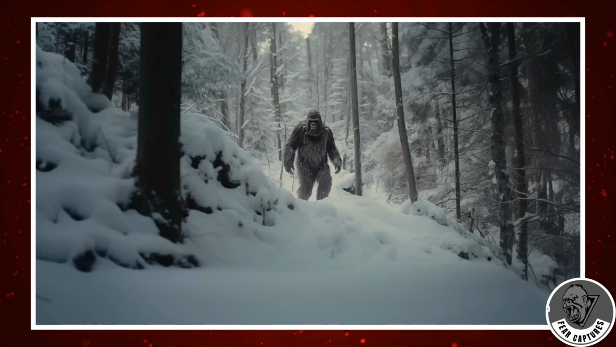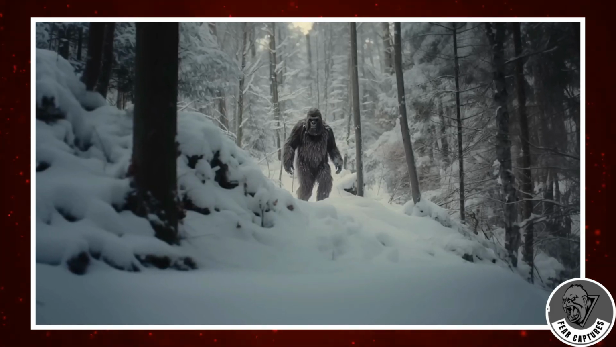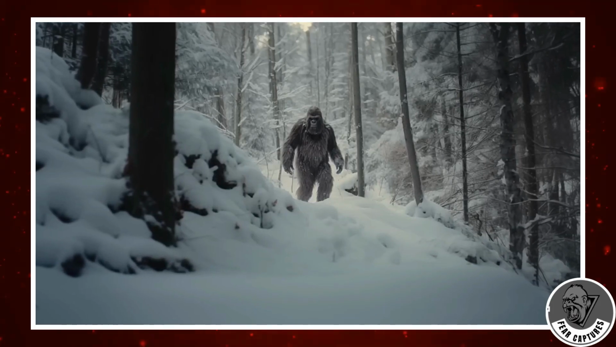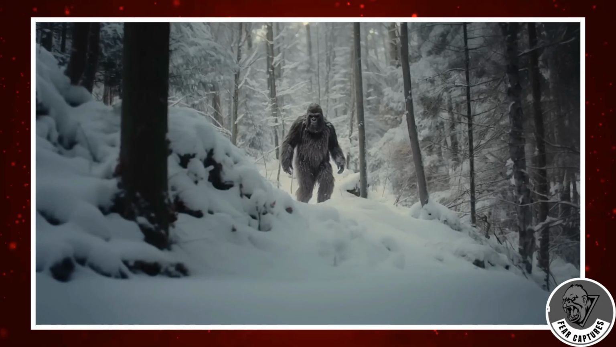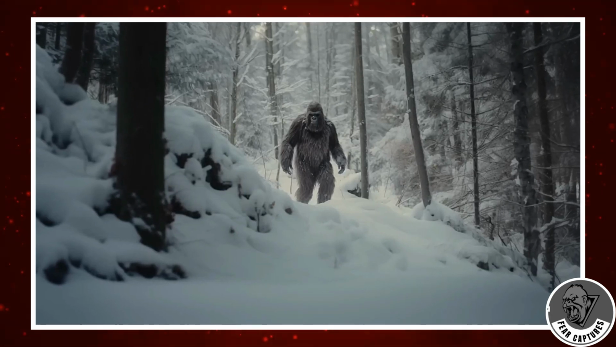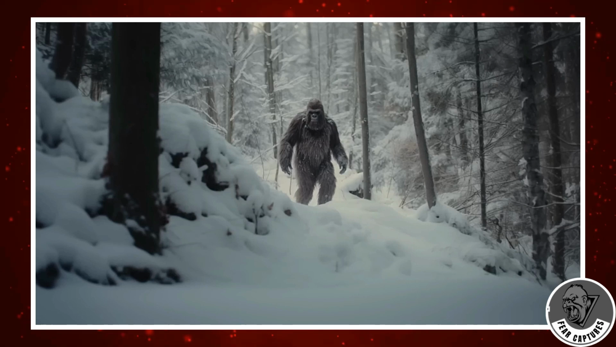Some saw this as understandable caution. Others wondered if the owners were hiding something. Whatever the truth may be, the encounter stands as another mystery in a long line of rural legends. A reminder that even in today's hyper-connected world, there are still places, quiet places, where the edges of reality blur, where fields turn into stages and something watches from the tree line.